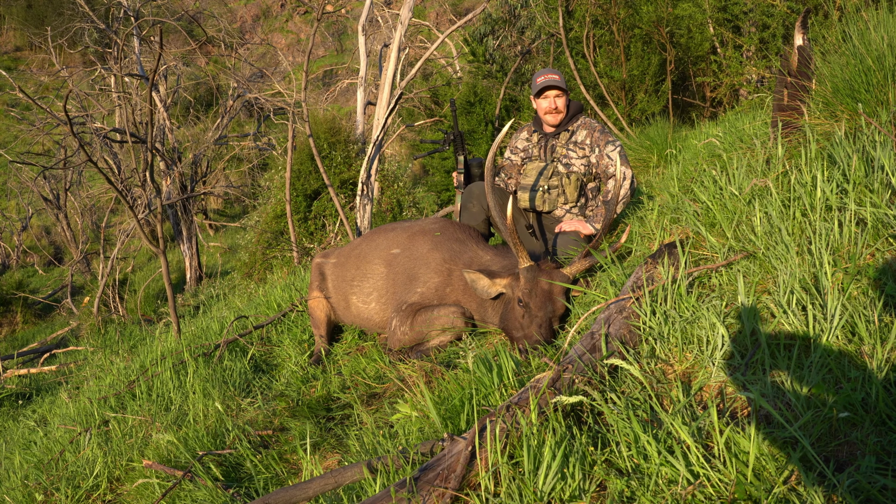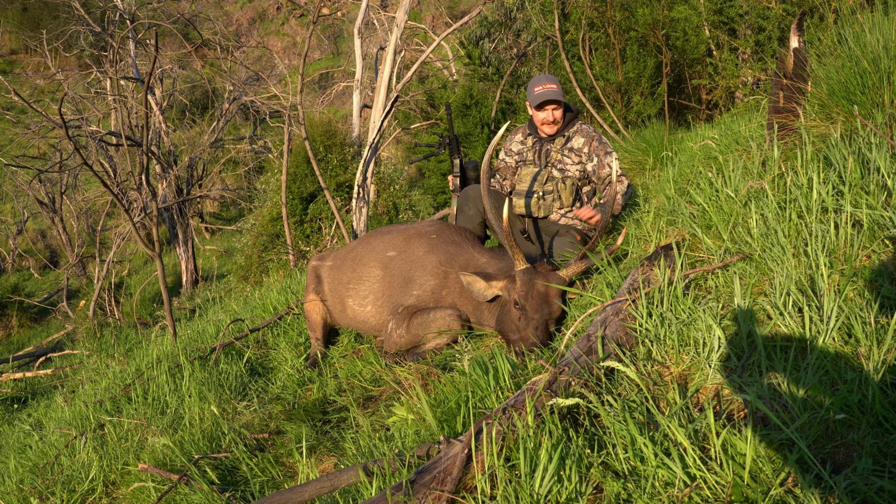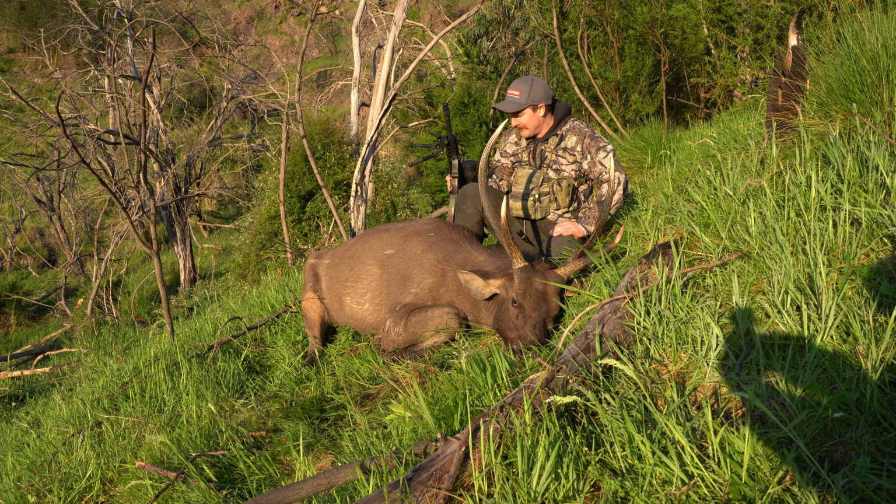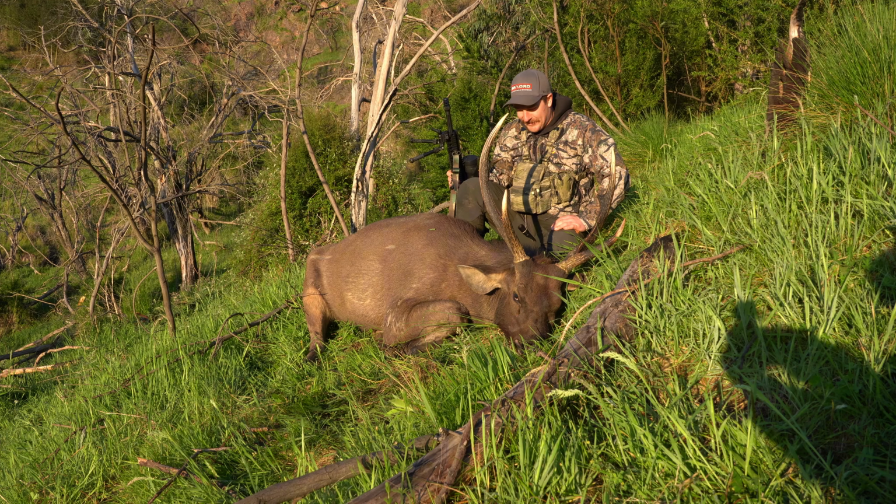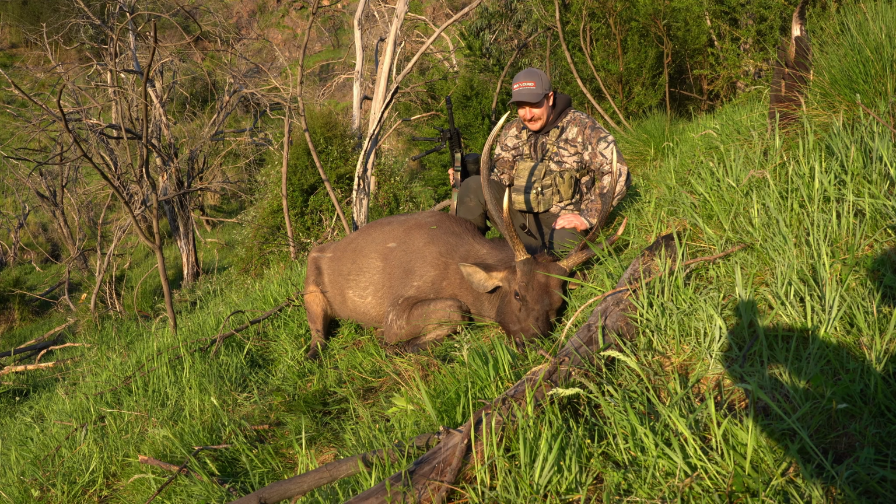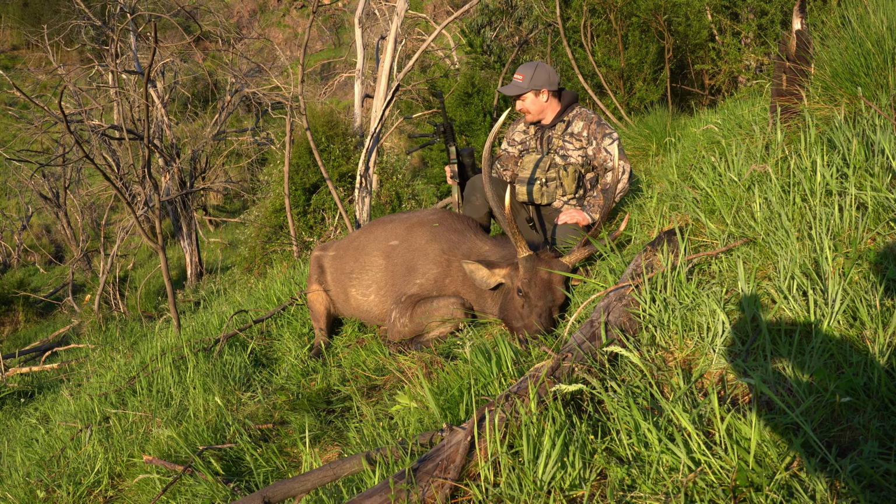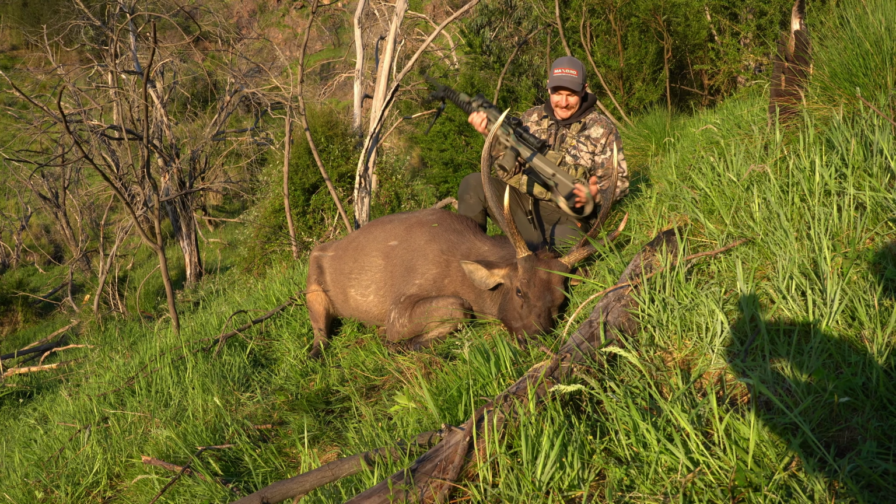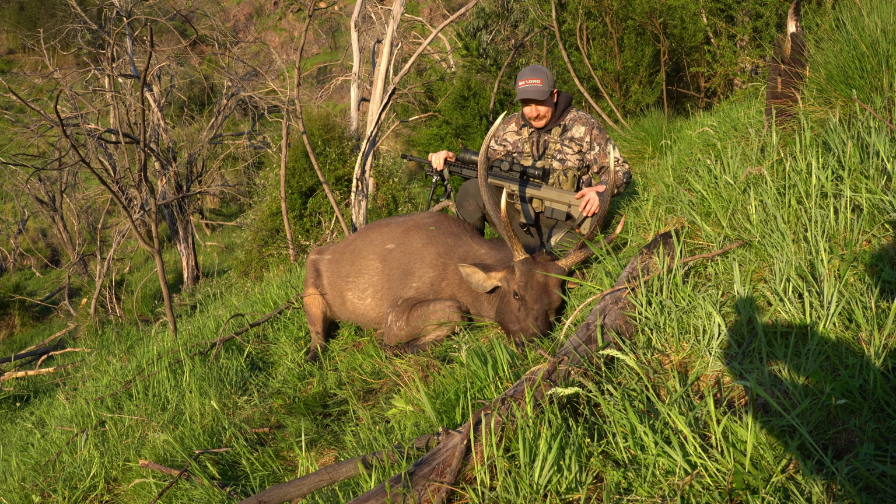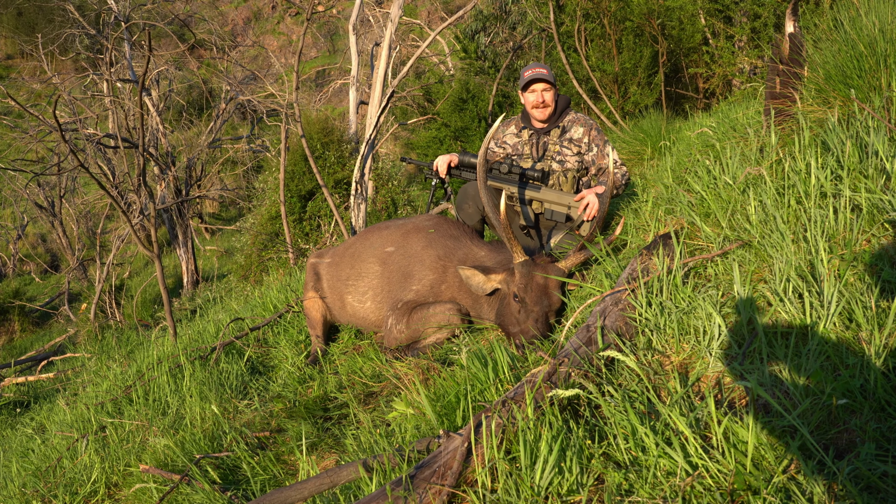The guys were kind enough to loan me some gear, and a nice early start this morning, but got out here on first light and this guy was just walking up through the gully and I managed to get a little chip shot of 550 on him with Stu's Desert Tech here in 338 Lapua. Put him down reasonably quick and happy days.